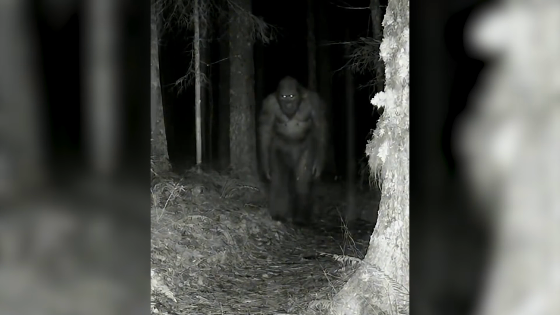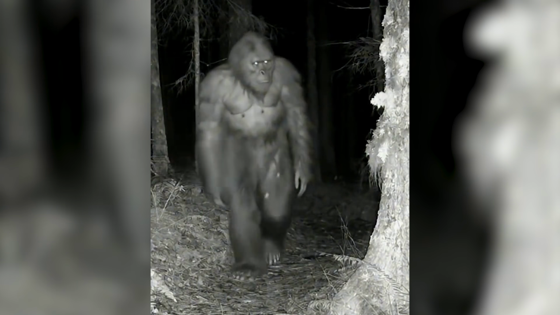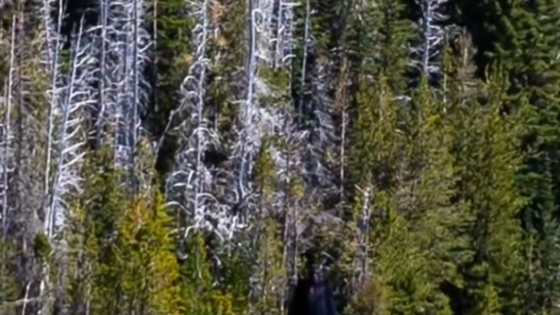The camera was set up near an old logging trail in February 2016. My dad doesn't remember putting it there specifically, but he thinks he was watching a game trail that crossed through the woods. At first I thought the dark shape was a bear. It's still my best down-to-earth guess, but not only is it standing upright, the proportions are really strange. The way the arms hang down makes it look humanoid.